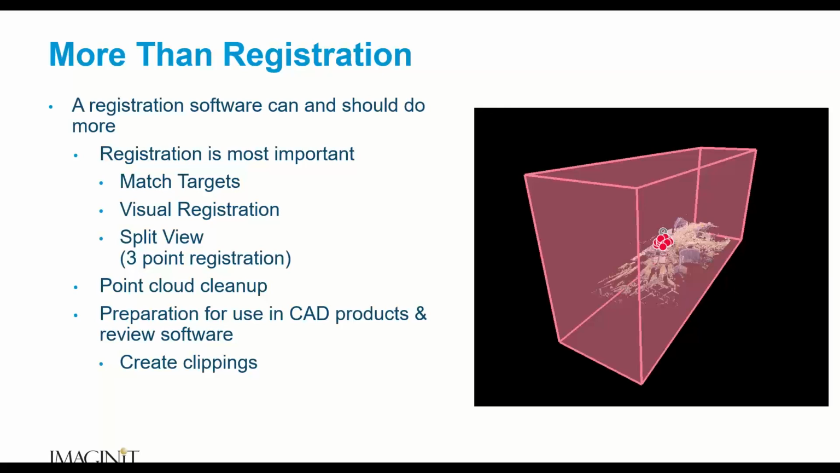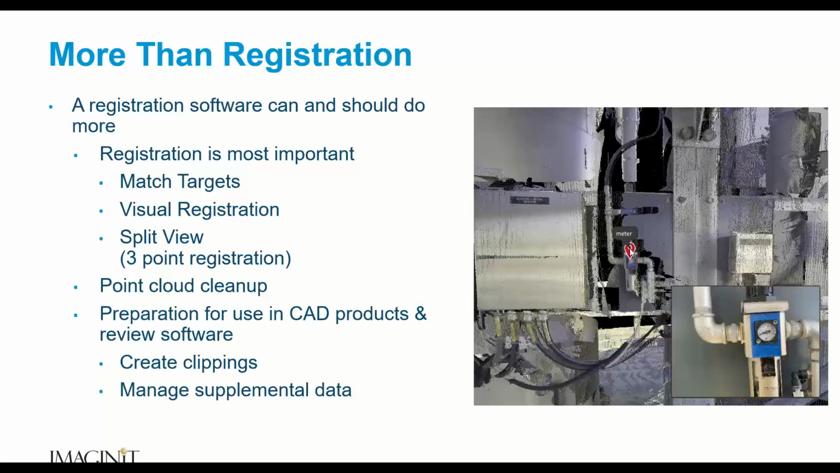And then what about supplemental data? One of the things I like to talk about when I teach a class is, how many times have you walked out into the field, and of course you've got this fancy equipment, and instead of using that equipment to collect data, you're taking your phone and saying, I need a picture of this, and I need a picture of that. And so before you know it, you've got 50, maybe 100 photos just on your cell phone.